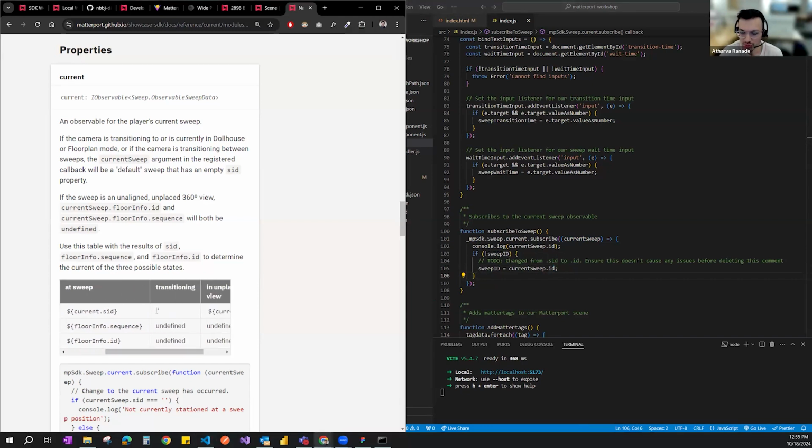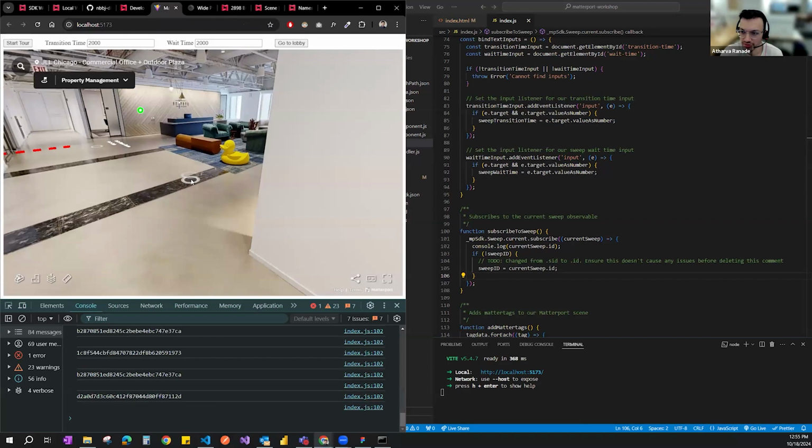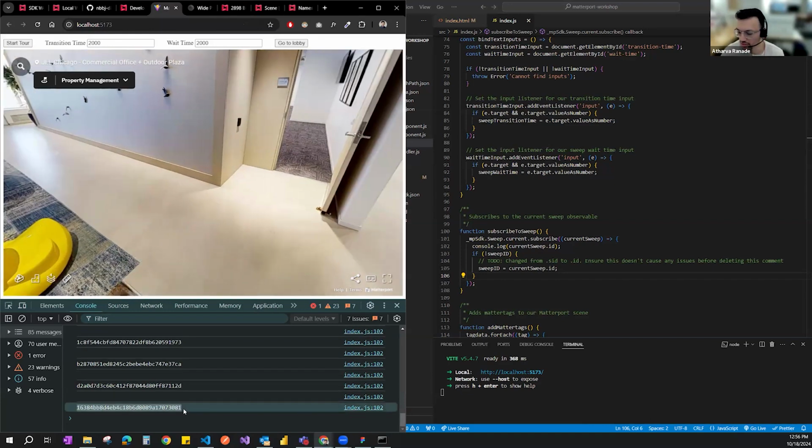It gives us an empty string when we are in transition mode, but otherwise it gives us the current SID, which we are logging here, the current sweep.id, or in this case just SID. And that's the one that we log in the console. To demonstrate that again, when this function runs, as I go to it, it's logging the current ID that I have in the space.